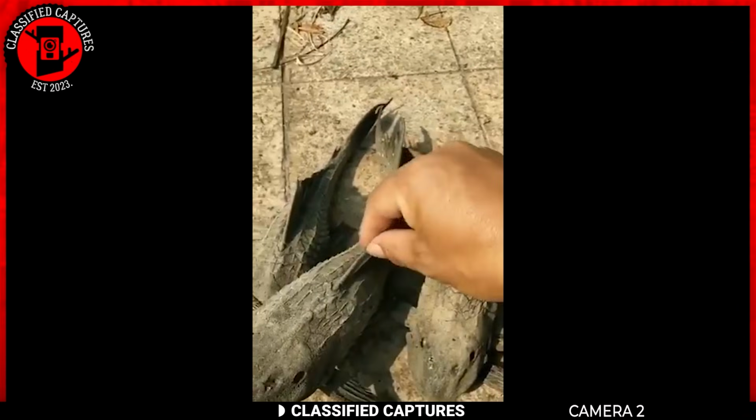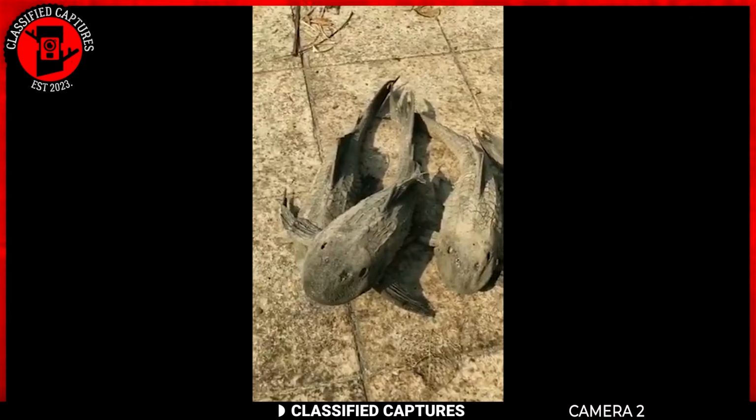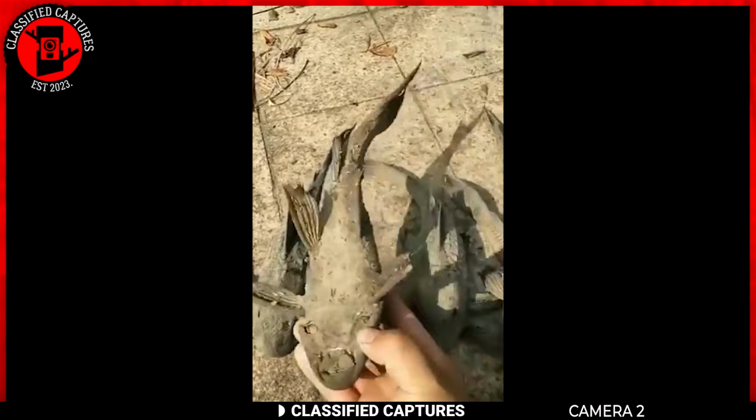Animals all have unique ways to ensure their safety and survival in the ecosystem. Now let's look at this extraordinary method used by a particular species of fish.